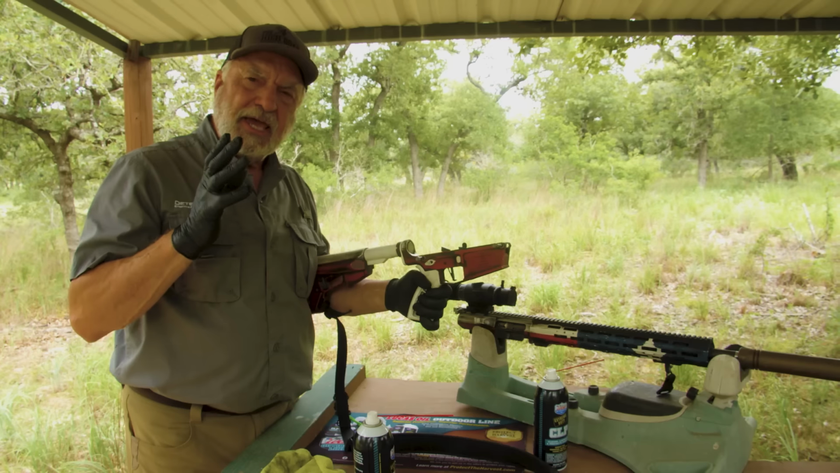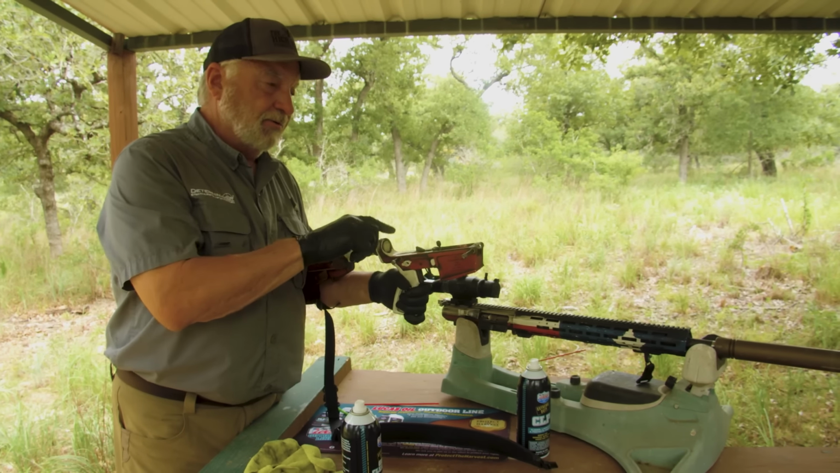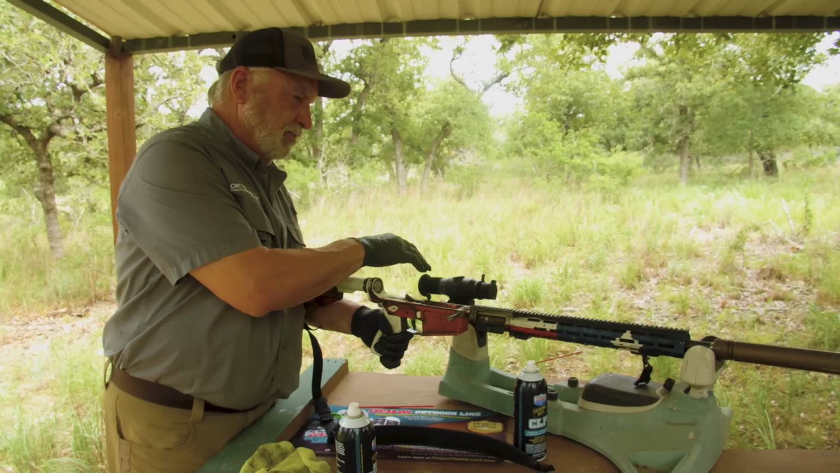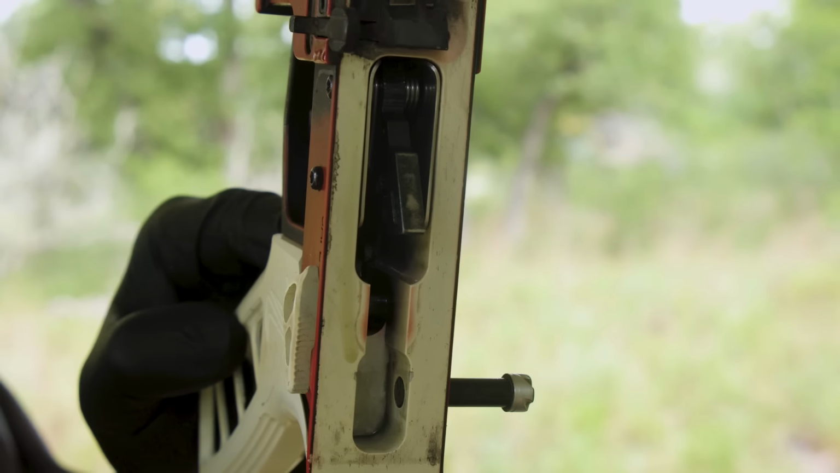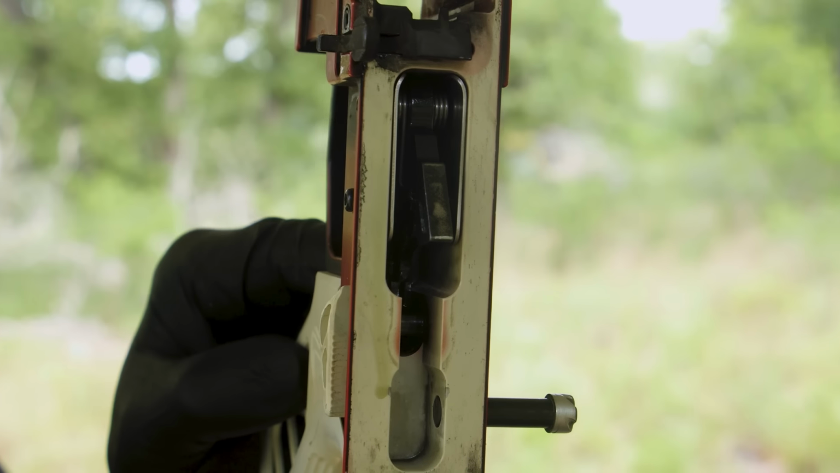But the failure that I had last night will not happen to me again, because now I know that not only does the bolt carrier group need to be cleaned and the barrel, but the trigger needs to be cleaned too. All right, so take a look at what it looks like afterwards. Is that not pretty or what? Talk about a hard lesson learned, but lesson learned big time. Gun's cleaned and back to working perfectly.